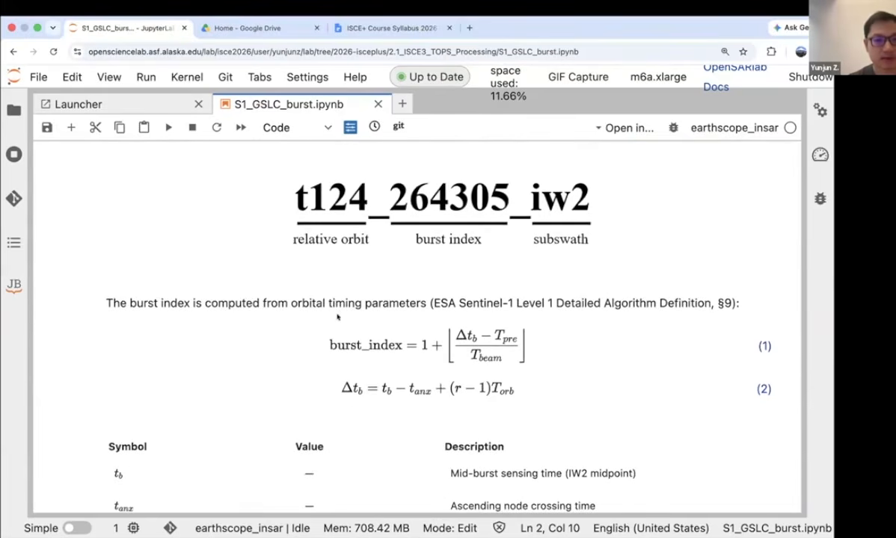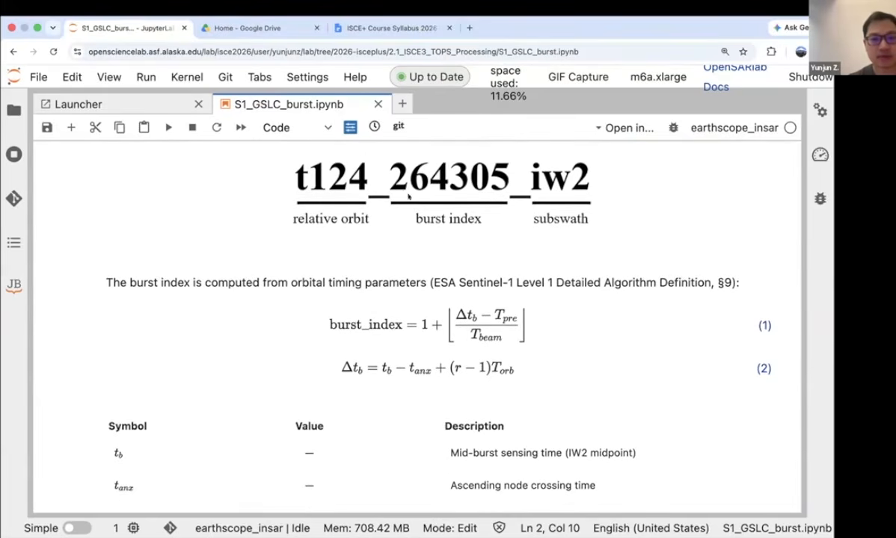And the exact calculation for the burst ID looks like this. The relative orbit and subswath are self-explanatory, and the burst index is essentially computed from the orbital timing parameters, all the way from the ascending node time, which is basically when a new orbit started for the Sentinel-1 satellite.